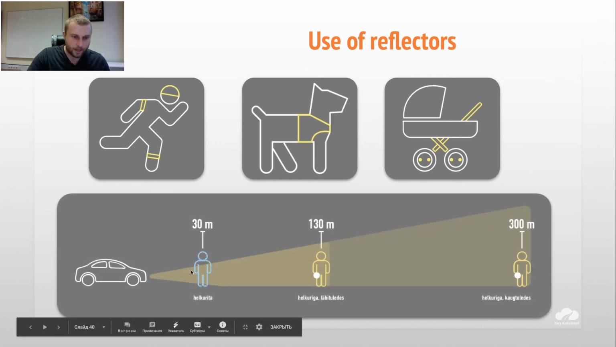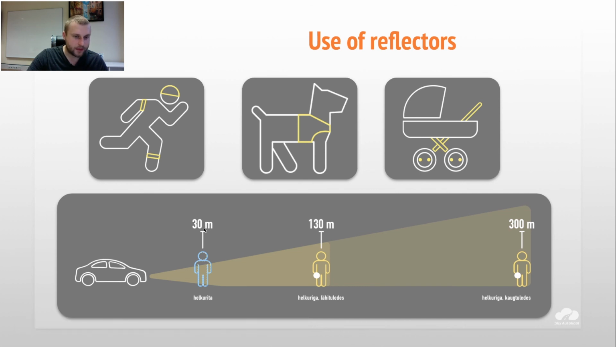So here, the visibility of a pedestrian: if he doesn't have a reflector, only 30 meters, we can see something. So if we drive 90, we'll definitely not see him in the right moment, and we will definitely hit the pedestrian.